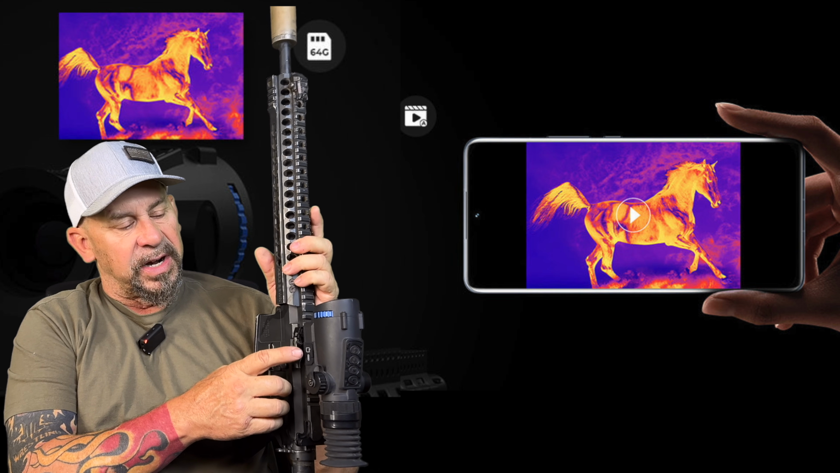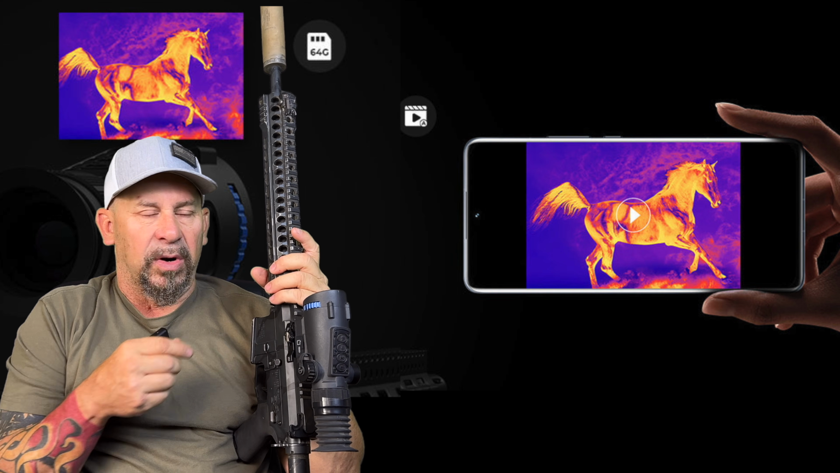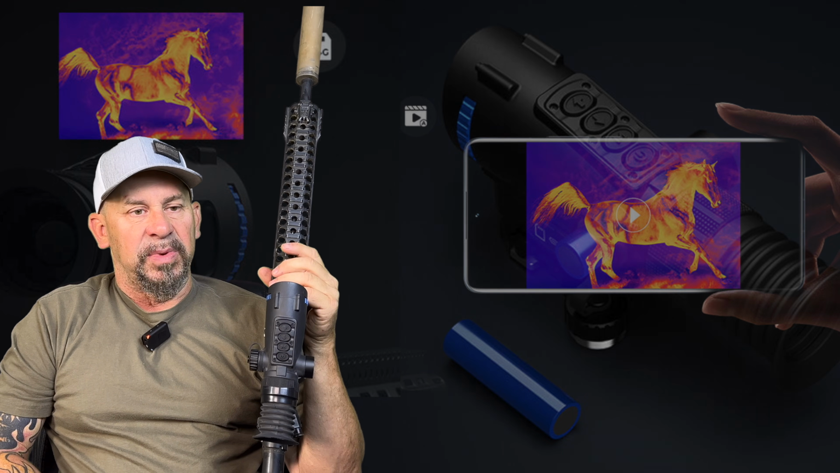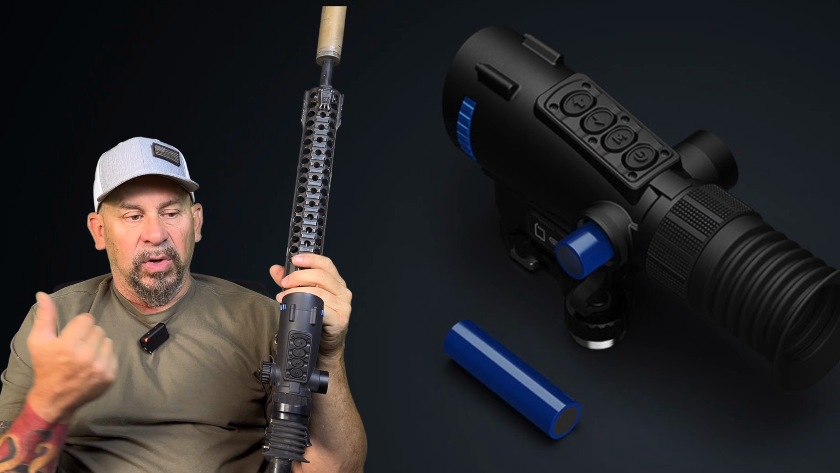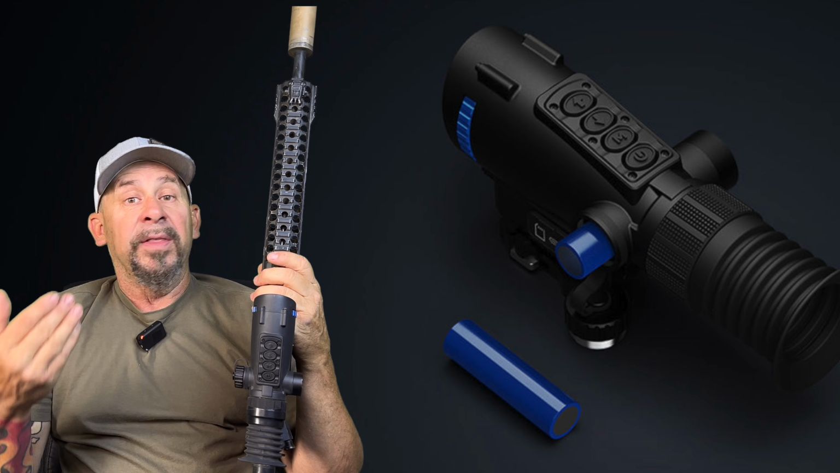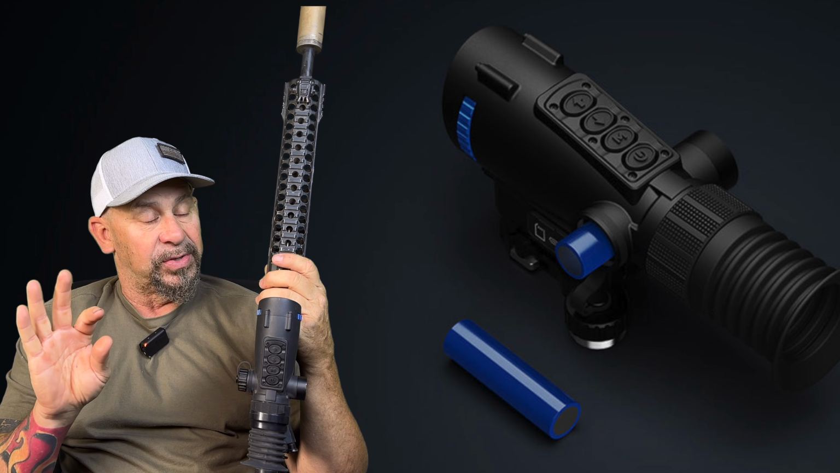This one right here has got an SD card right here. So I pulled out the SD card, we put it into our computer, and then pull pictures or videos off that way. But it would be nice to be able to download right to your phone and save them and show your buddies. Now, one thing that this scope has, let's jump back to pros.